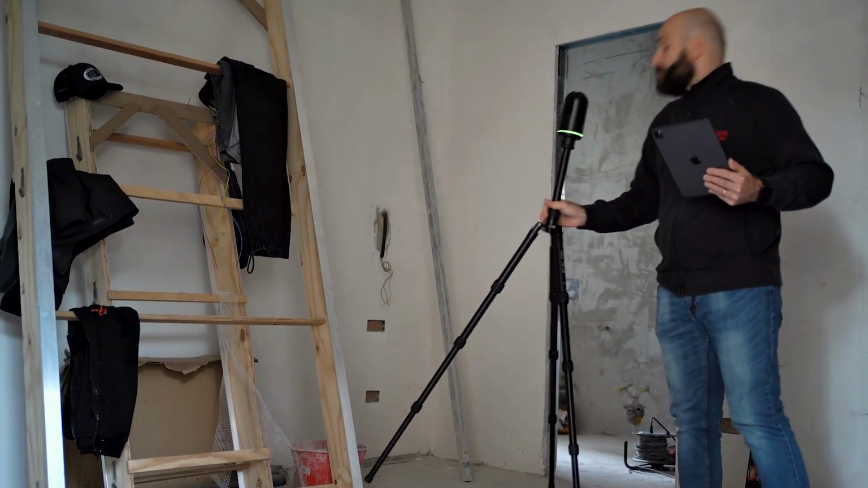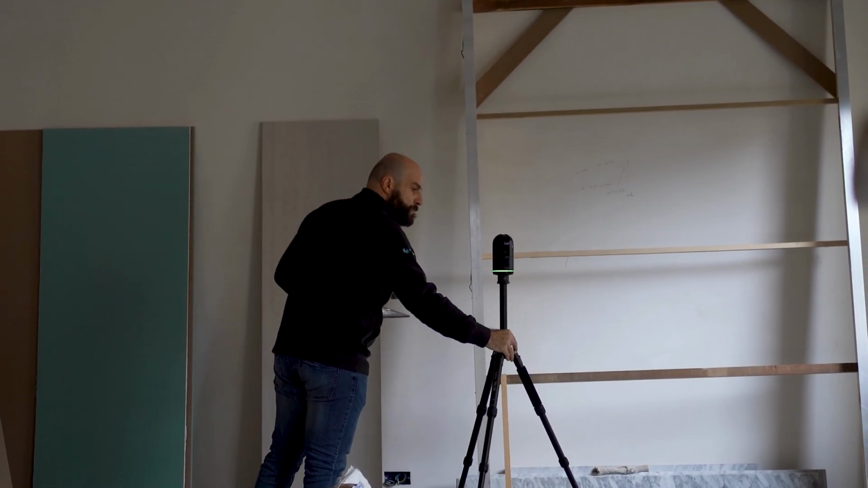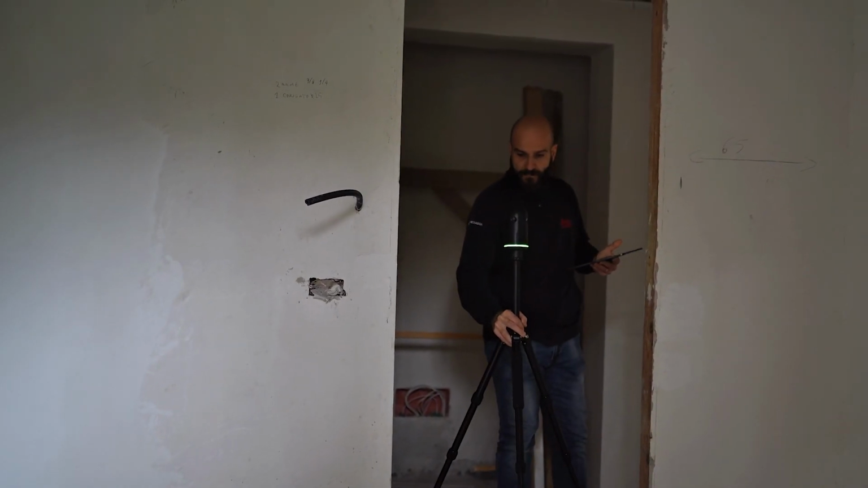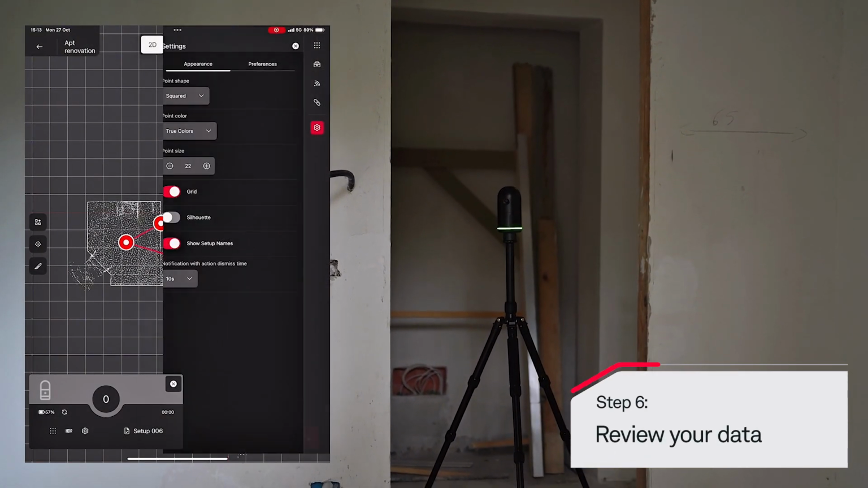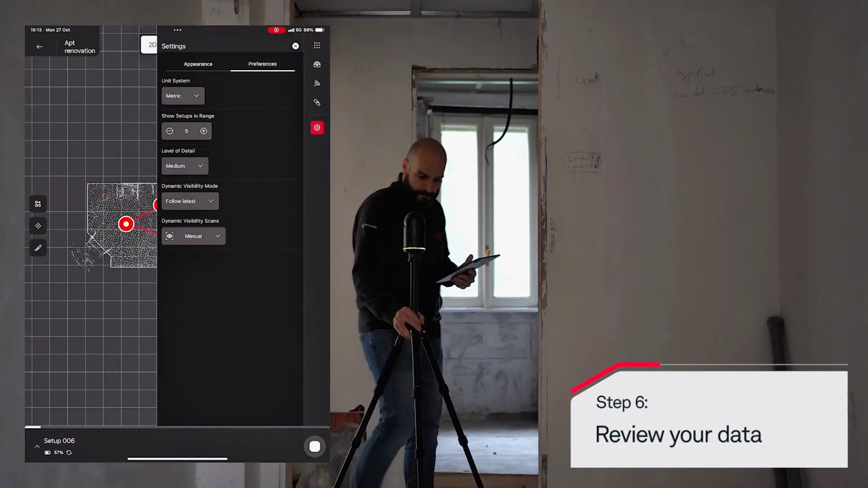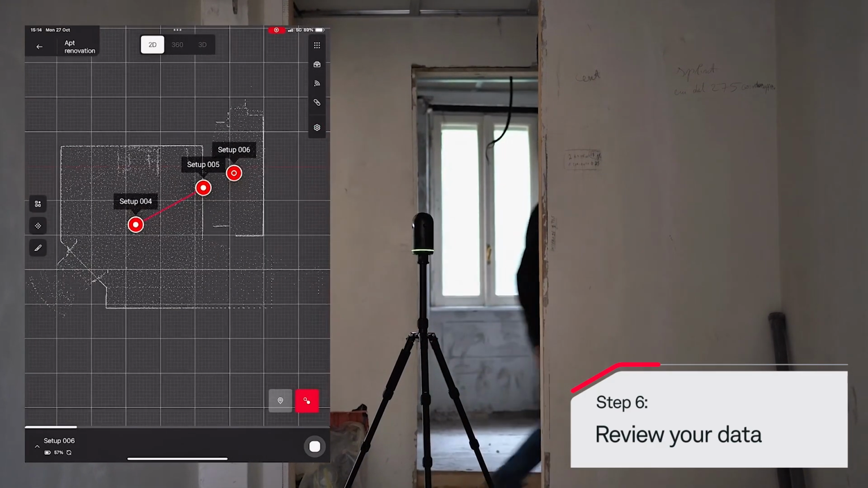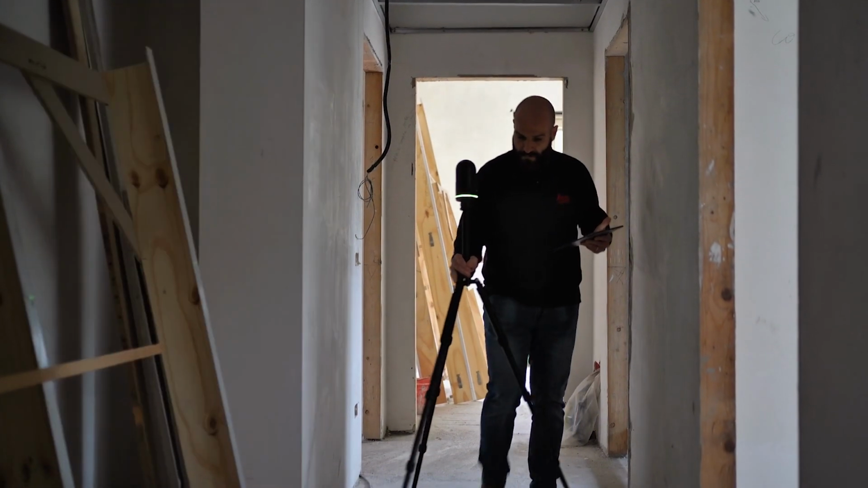Continue scanning until you have covered the entire area. Ensure you have enough overlapping between scans, and do not forget to take a scan under the door to ensure continuity between 2 rooms. You can review your scans anytime to verify coverage and check for any gaps in the data. For example, you can isolate the last 3 or 5 or 7 scans. This is highly recommended when you are scanning in a multi-floor location.